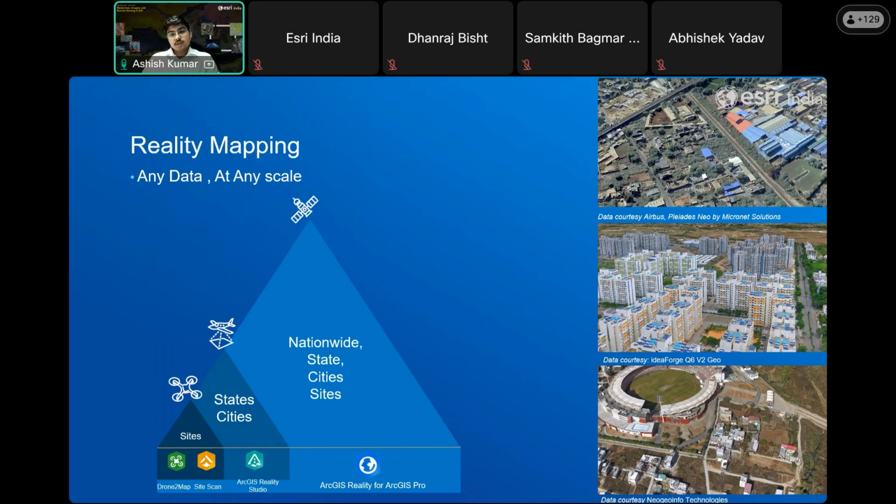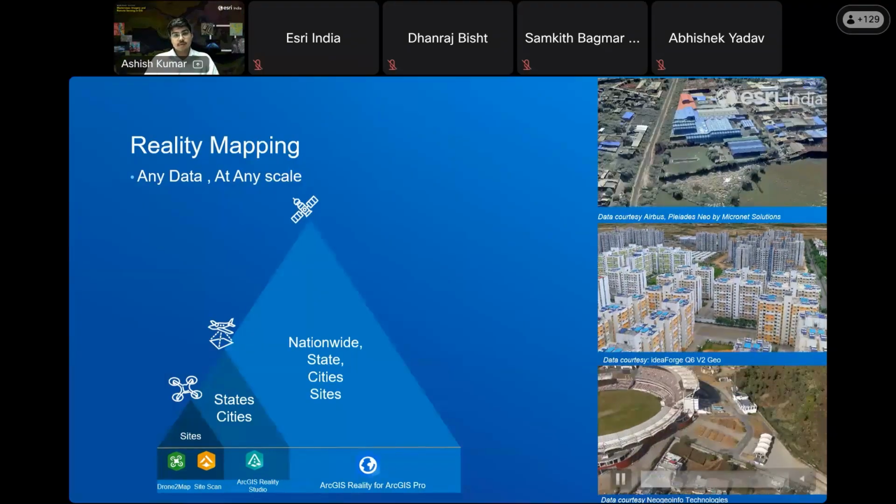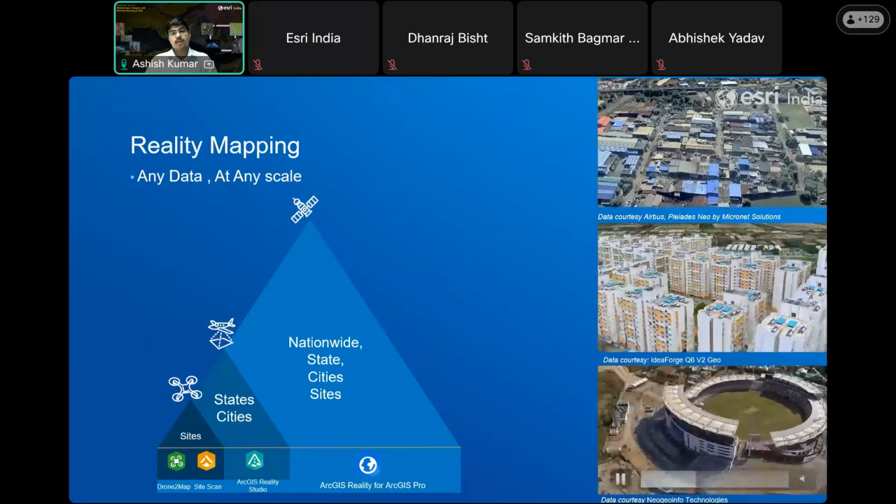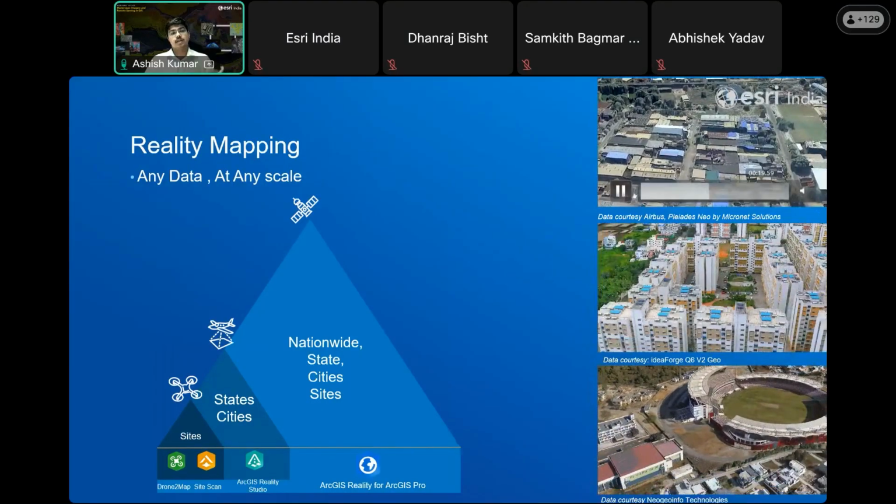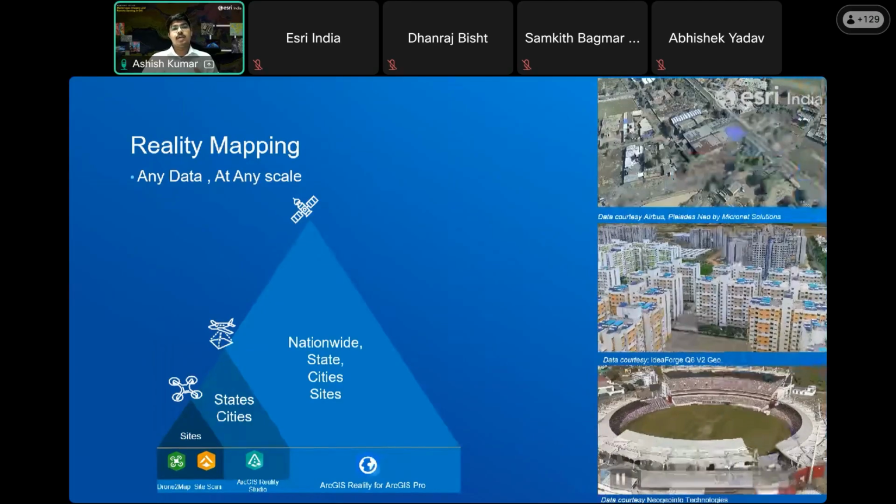The images on the right show examples of reality mapping outputs. I'll start the recording. As you can see, there are different levels of imagery, and these are the outputs that we have generated from different types of sensors. Now I'll invite Abhishek to demonstrate and enhance the capabilities of Site Scan and Drone2Map. Over to you, Abhishek.